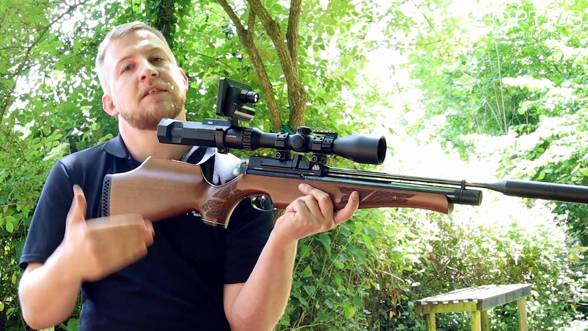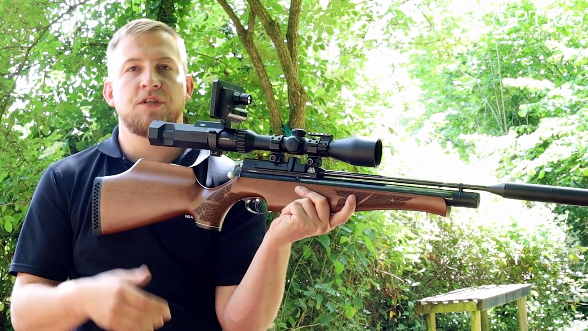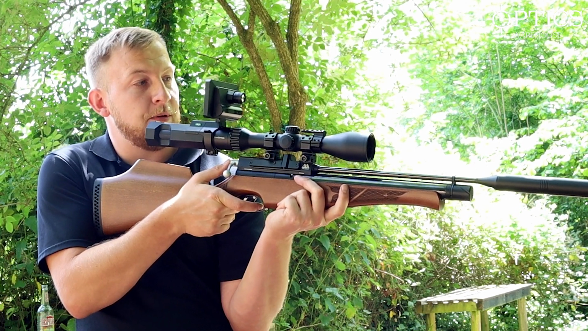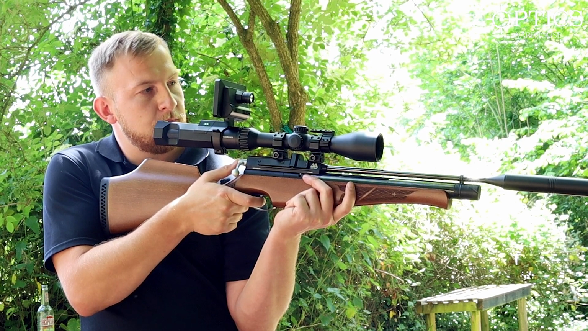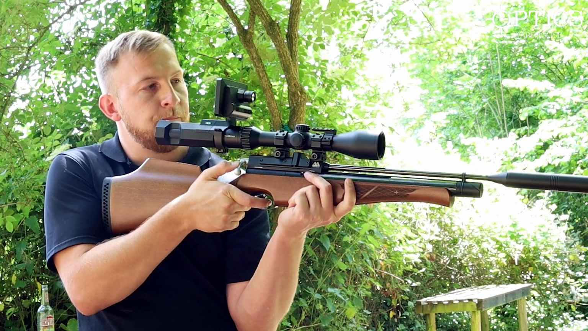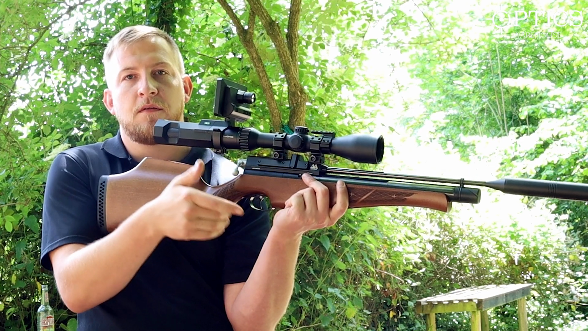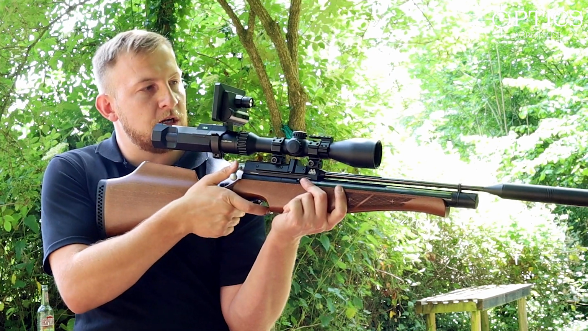And this is also pieces of steel that we're missing here. If that's live quarry, you've then injured it, it's now running off, which is unethical and it shouldn't happen. So this is why you shouldn't take unsupported standing shots, especially in uncomfortable positions. You want to make sure you're as comfortable as possible and as stable as possible. So with that, obviously rests, prone if you can do, sitting, yes, kneeling if you have to, standing really is a last resort, as I say, unless you've got something to rest on.